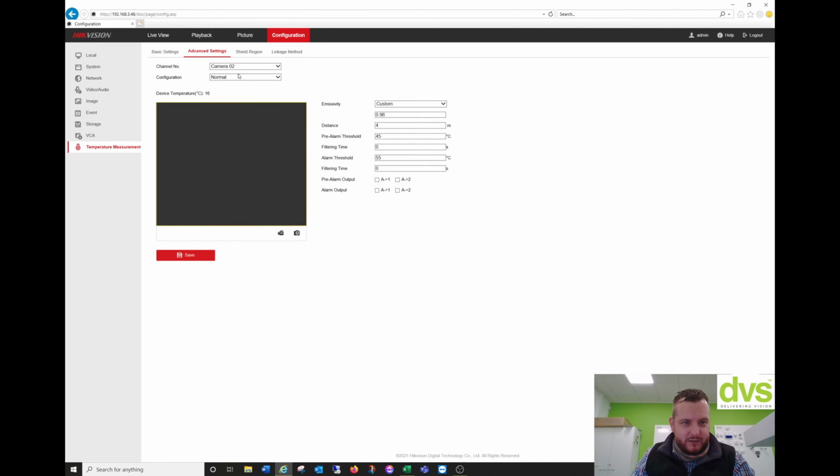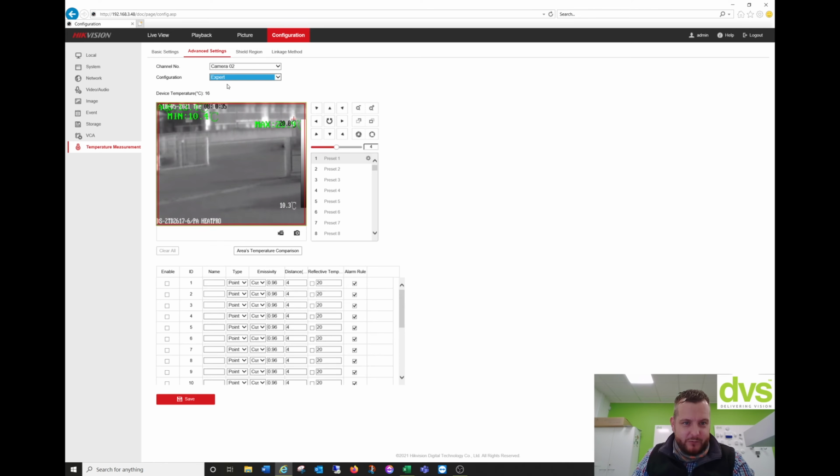Advanced settings, so really simple to do. So you can see there where it's actually starting to detect temperature here. So configuration, put it into expert mode, and you can see here it's basically the whole field of view. But what we're going to do is enable it, area 1. We're going to have it as an area, and we're going to clear that, but we'll put distance, about 10 meters. Reflective temperature, if you know it, you can enable that and put the reflective temperature in there.